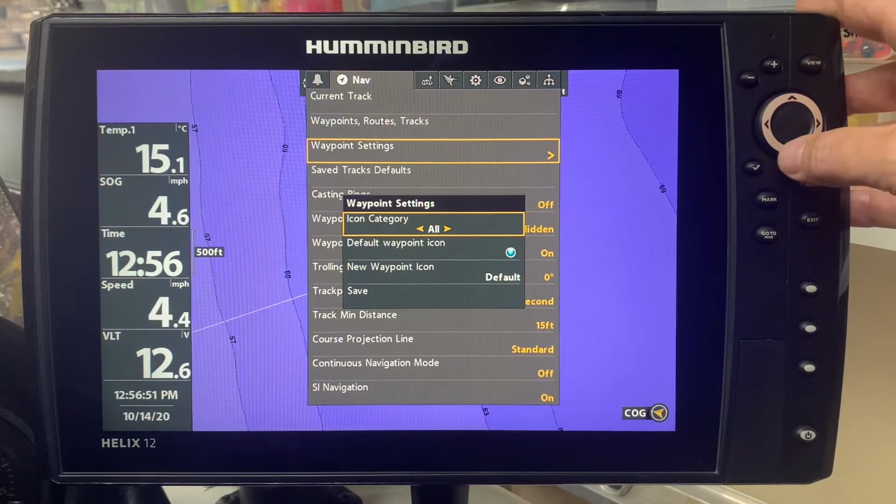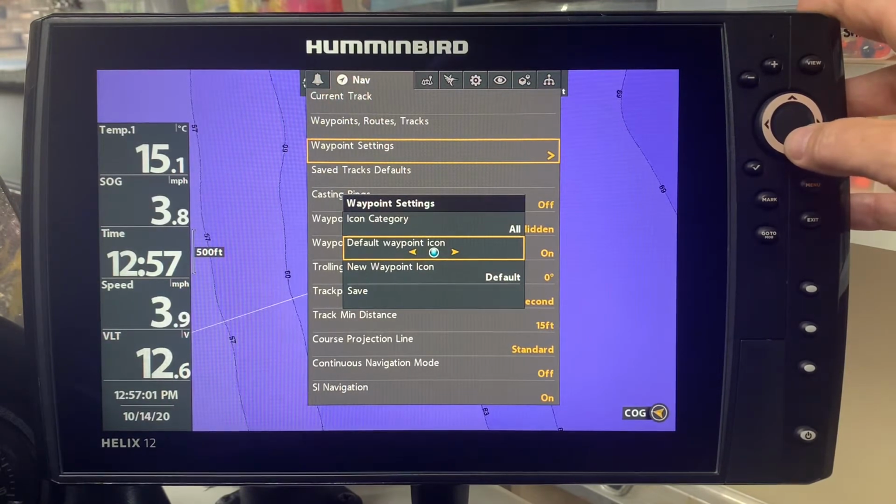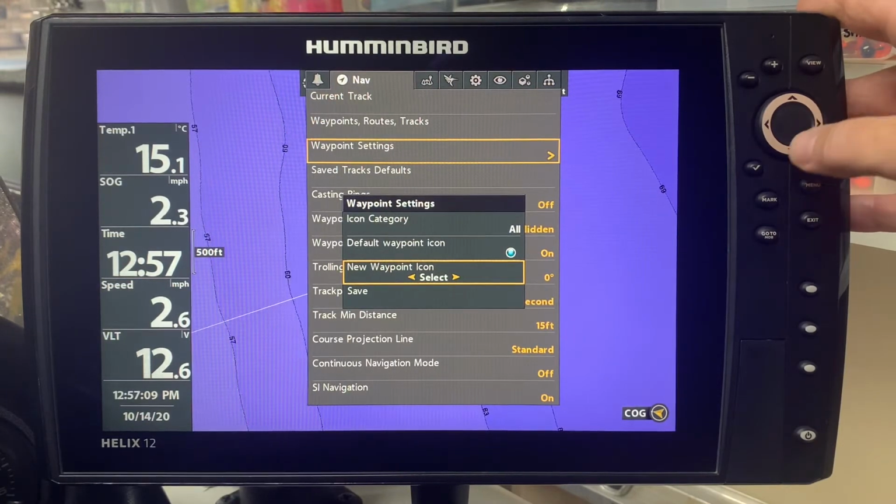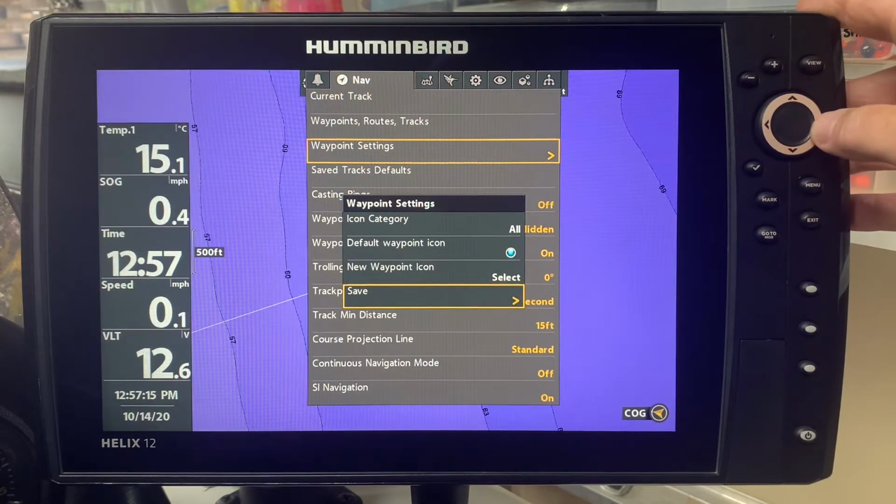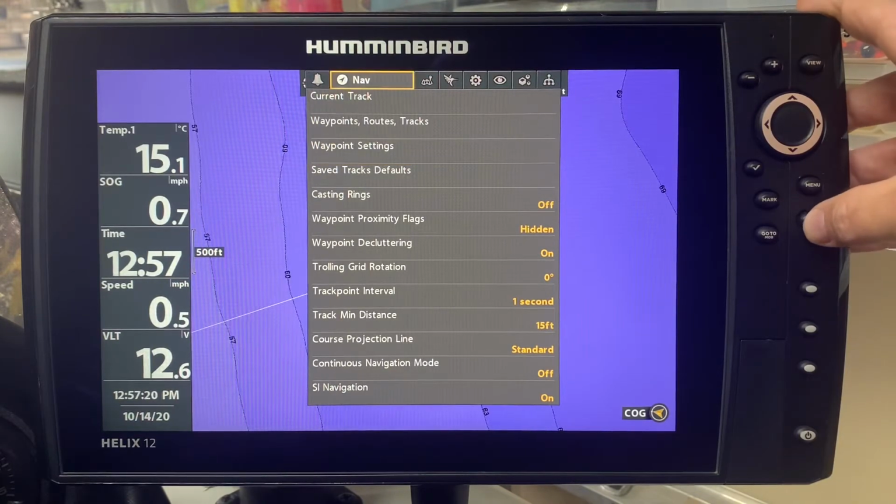And now as I go down, I can see that the icon category is showing all, which means all of the available icons. The default waypoint icon is set at the typical blue from the Sea of Blue, but I want to change that now from default to select. So now it's chosen there, but I haven't saved it, so I have to go down one further. I hit save, and now it's saved. So now I'm going to exit out of that.